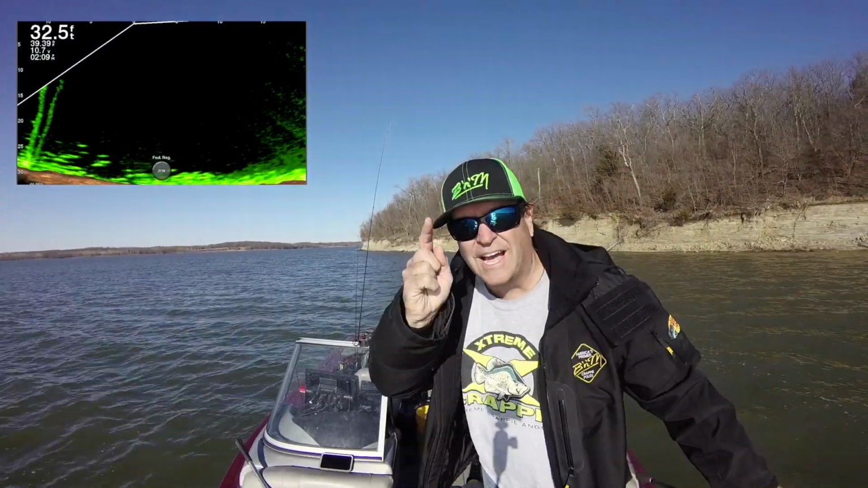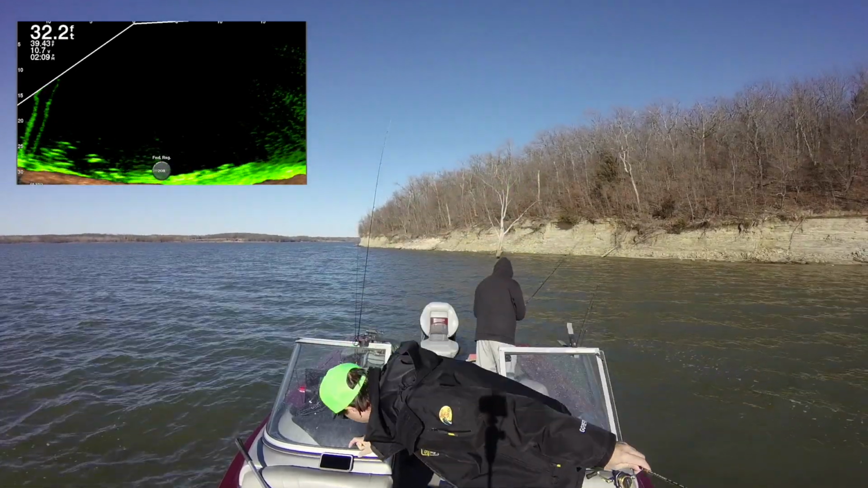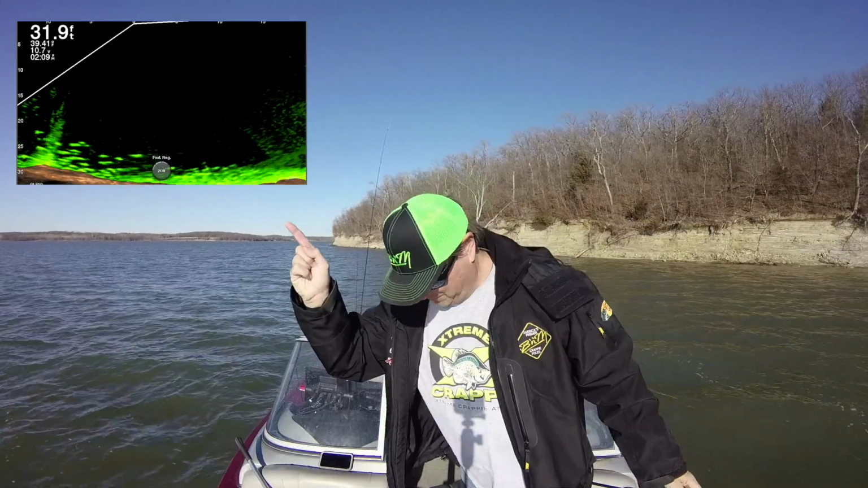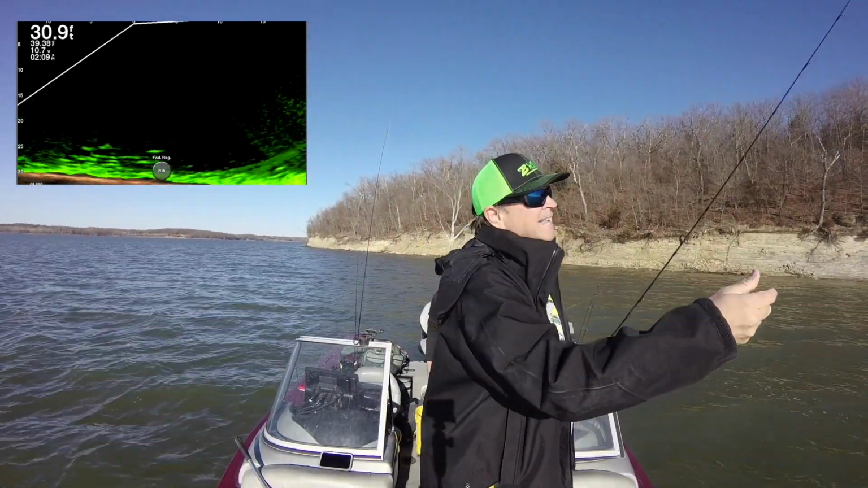Wow, look at the Livescope right now. Look, right up there in the corner, jig. Look at all those fish. Wow, so take a look at all those fish on the Livescope right now on that brush pile. We are going to slay them.